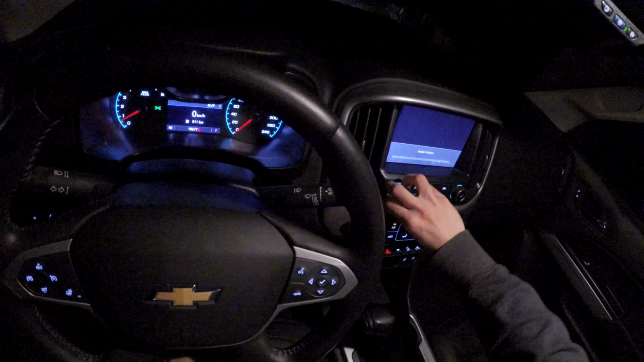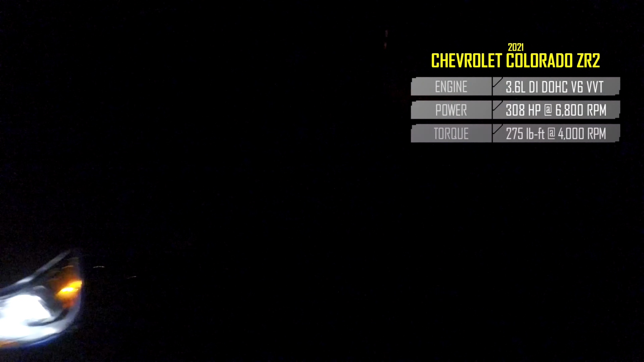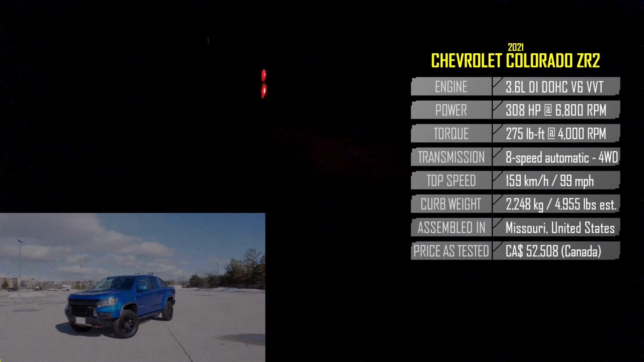Chevrolet Colorado. Nope. Colorado ZR2 was what I was saying. And yes, the belt is squeaking at 10,500 kilometers. Don't ask me why. So you can't see much right now.